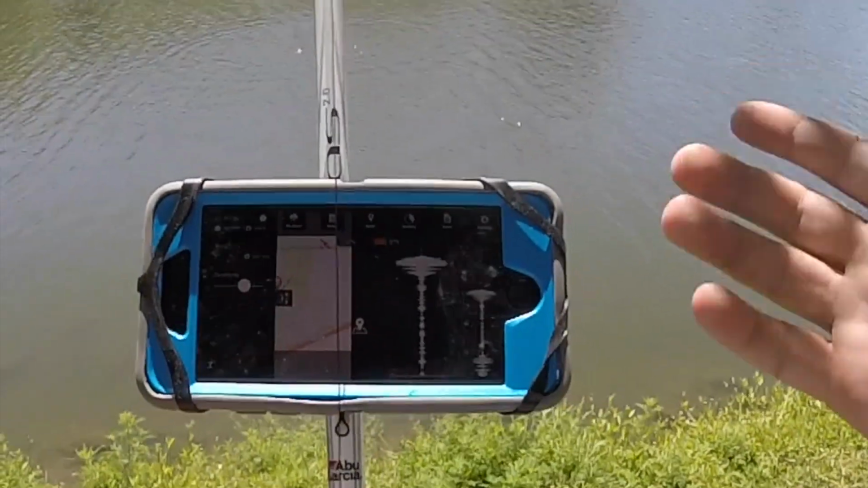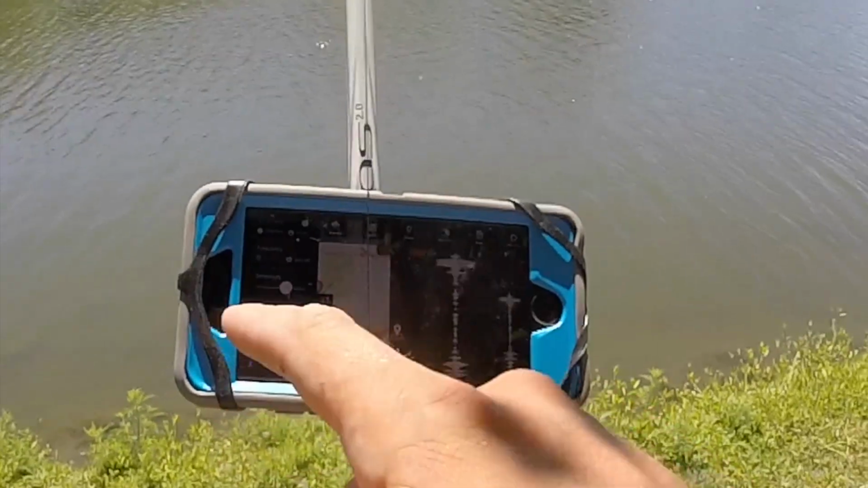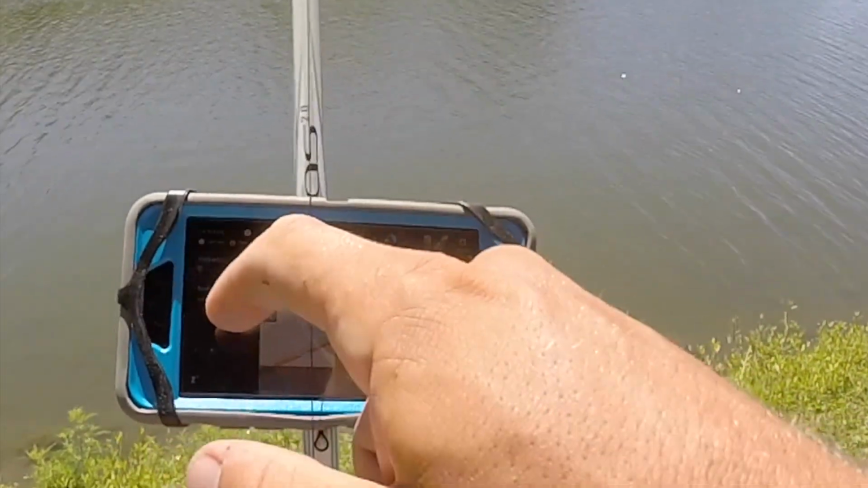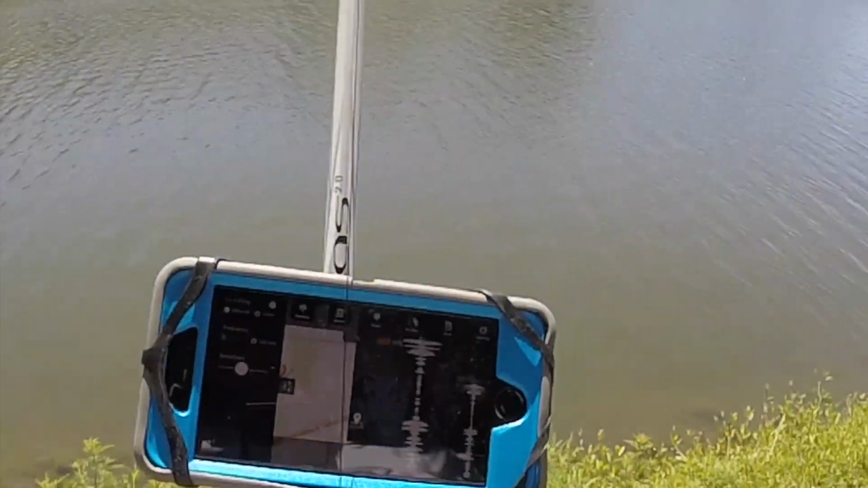Just like you got a flasher in ice fishing, now you don't have to carry that big heavy flasher around. It does the exact same thing as a flasher. You can turn the sensitivity up and down, 290 kilohertz on all these. Detailed or zoom is available. It's just a really, really cool feature. I can't wait to use this for ice fishing.